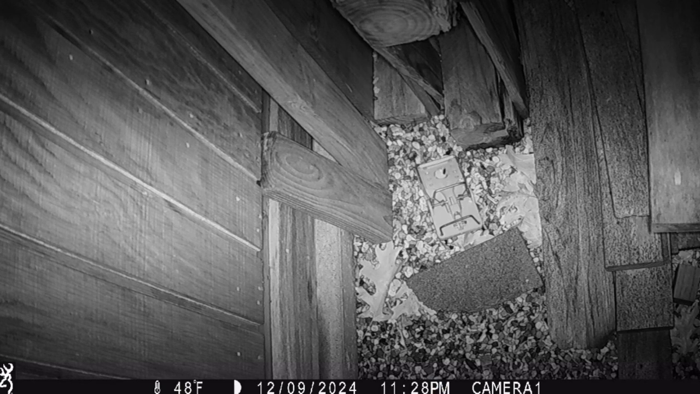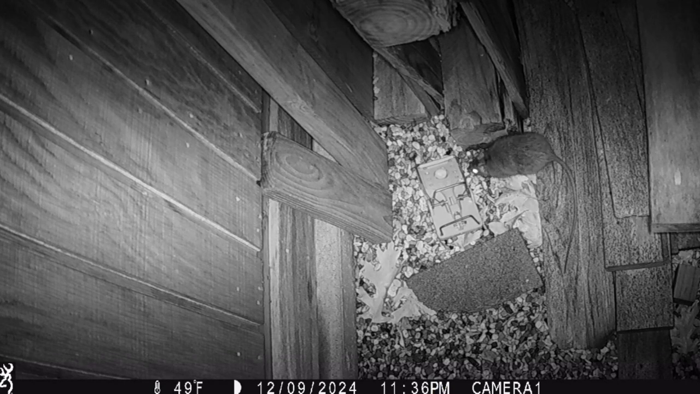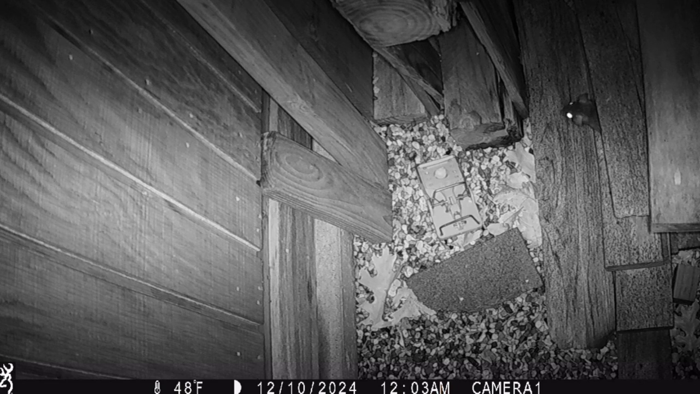Well, I call this one One Eye, because one eye really glows well, the other one doesn't. I think he got in a fight, lost an eye. I gotta catch these rascals. Yeah, really not much else.